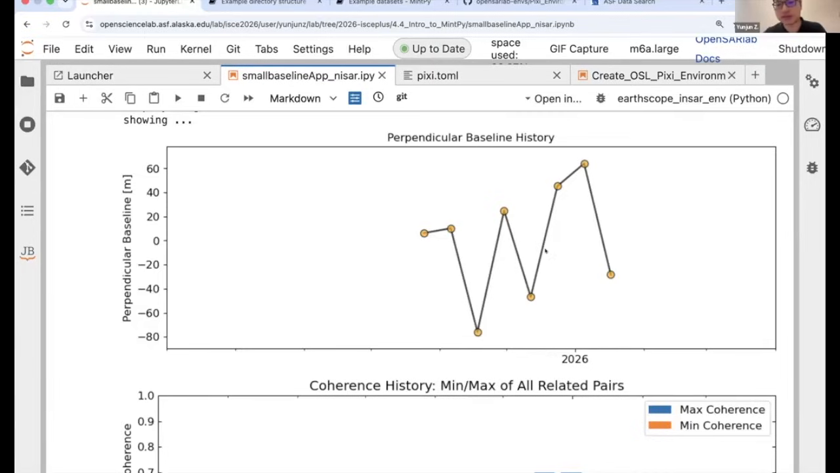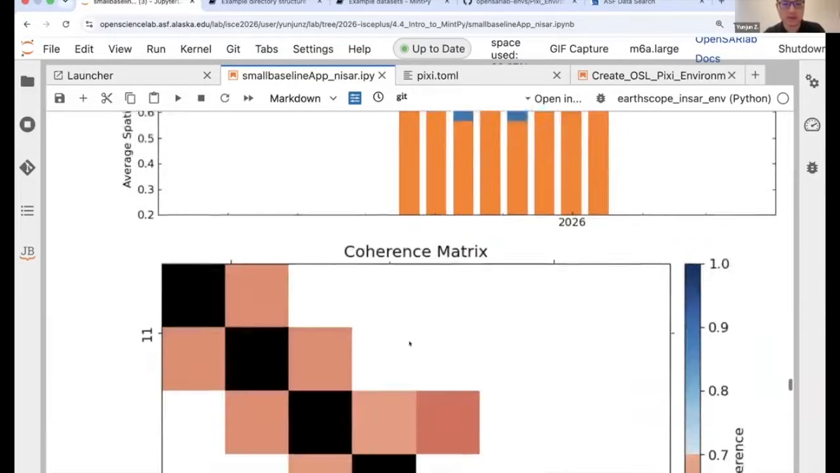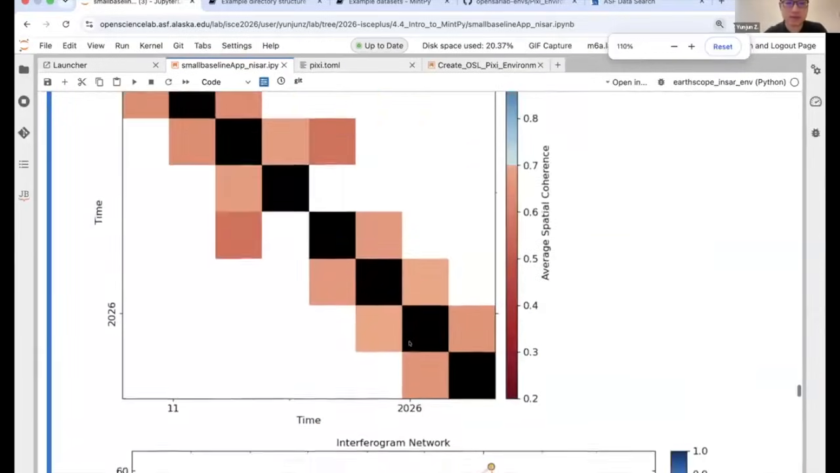We have around eight SAR dates, which can form 7 consecutive interferograms, and this is the coherence history, which is pretty high, above 0.5. These are the coherence matrix, which Scott showed earlier.